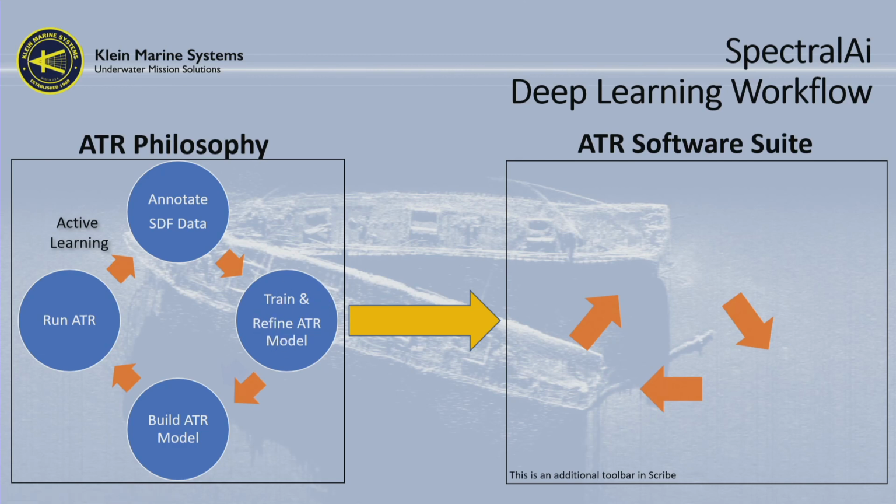In our experience, about 200 is about the right number. We have gone as low as 20 targets, but I'll explain that a little bit later. There's a way to do that. Once we've defined what model we want, we train it, we build the model, we then run automated target recognition, and we can feed those results back into our model. It's a process called active learning.